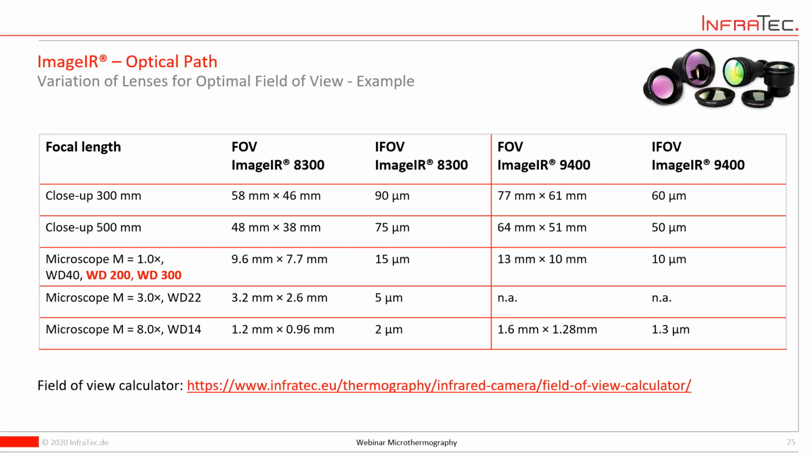And just to give you an idea what field of views you can expect. But I also recommend you to browse our website for our field of view calculator. You will find all the models, all the lenses there, and you can easily type in your working distance or simply choose a lens, and then you get this kind of information, size of the field of view, size of the IFOV, and then you can play a little bit around, educate yourself.